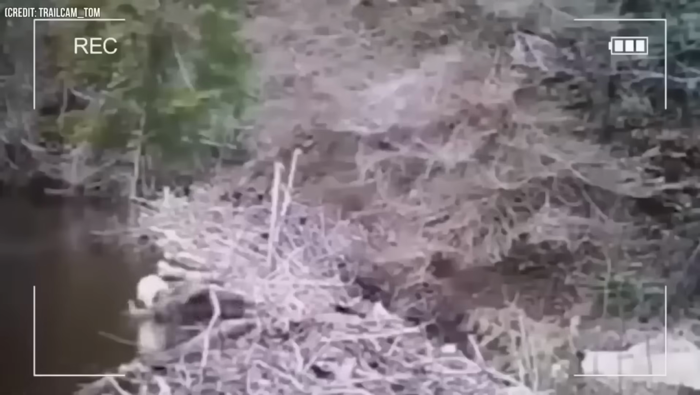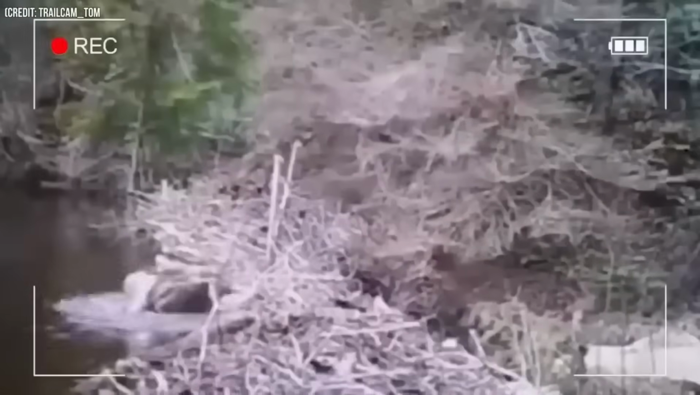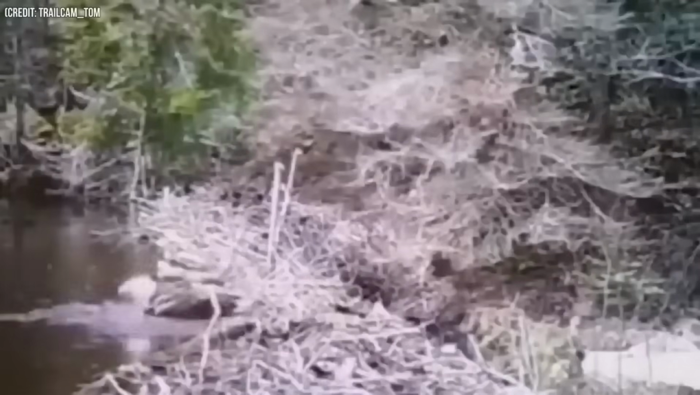Number 34. Usually we see eagles on camera fighting or hunting snakes and other prey. It's quite unusual to witness an eagle taking a leisurely bath all by itself. The footage was captured in 2022 on a trail camera, and perhaps the temperature was a bit too hot for the eagle to stick to its regular routine and opt for a refreshing bath first.